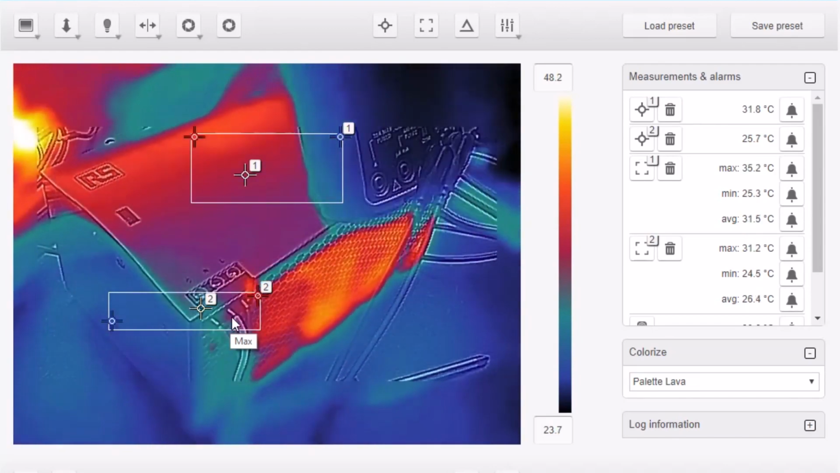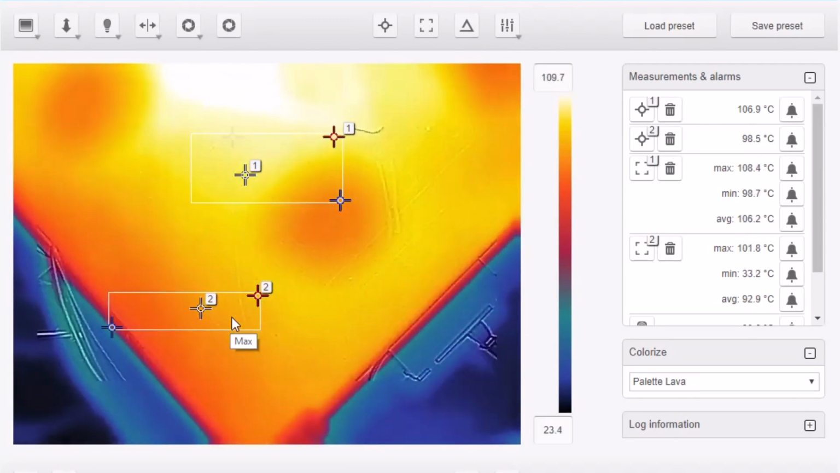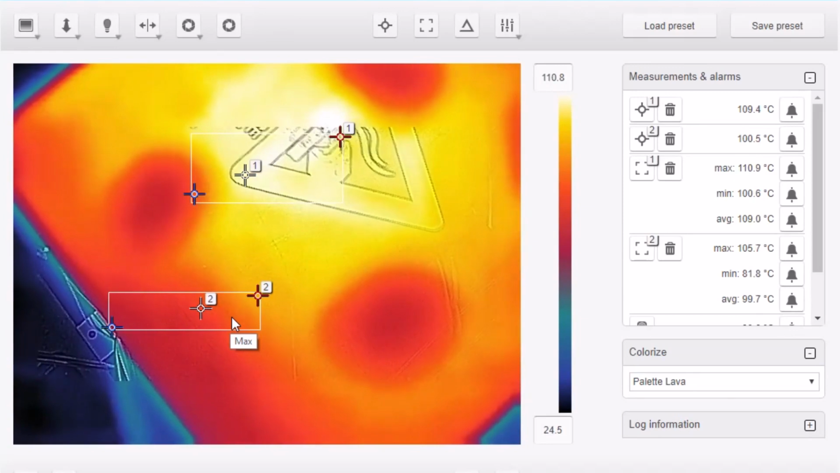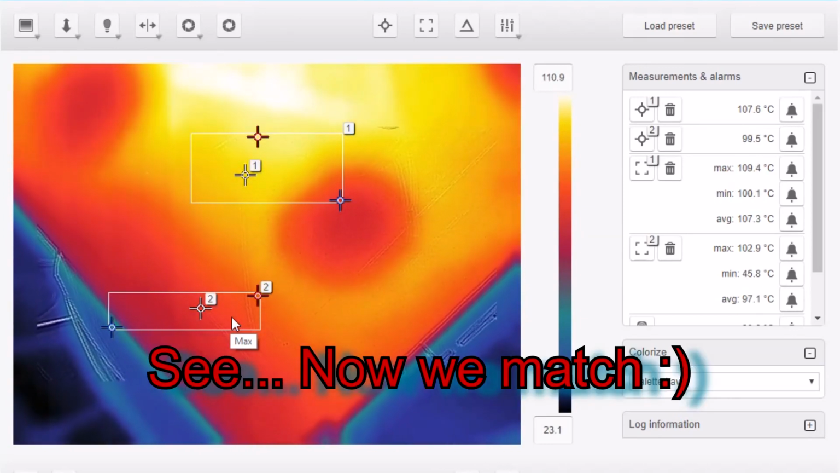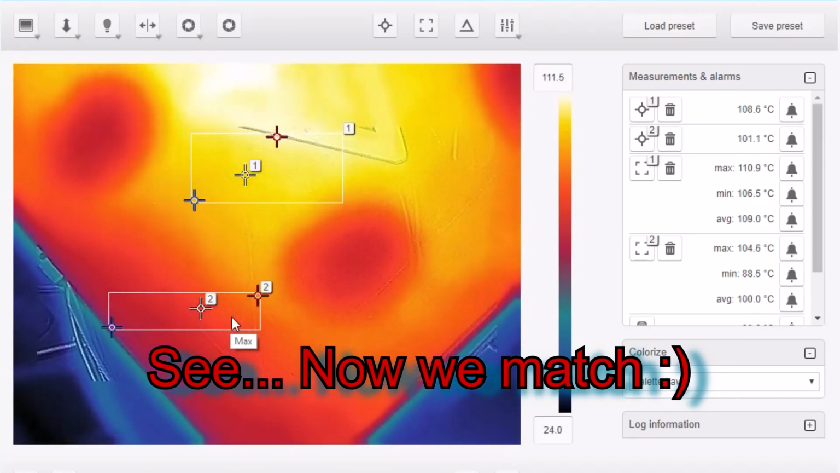I'm going to put this directly over the heat bed, see if we get a different reading, because it's supposed to be getting up to 110, and according to the LCD it is at 110. It's been sitting there for maybe a minute or two now, so I'm not sure what temperature that's at, but we'll find out when I review the video.